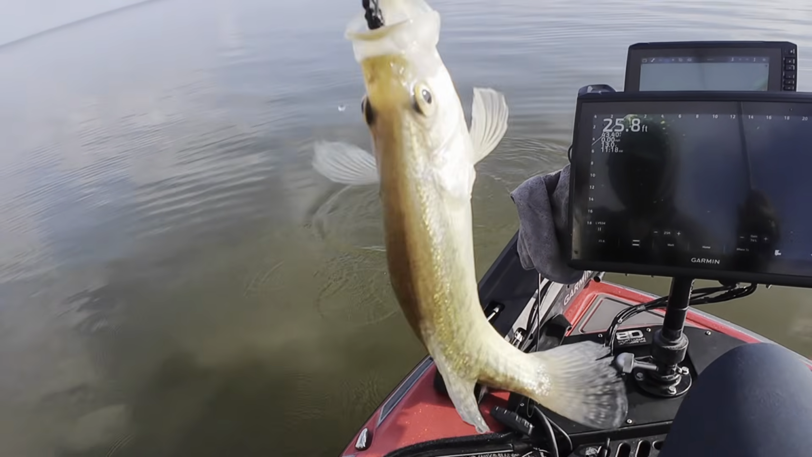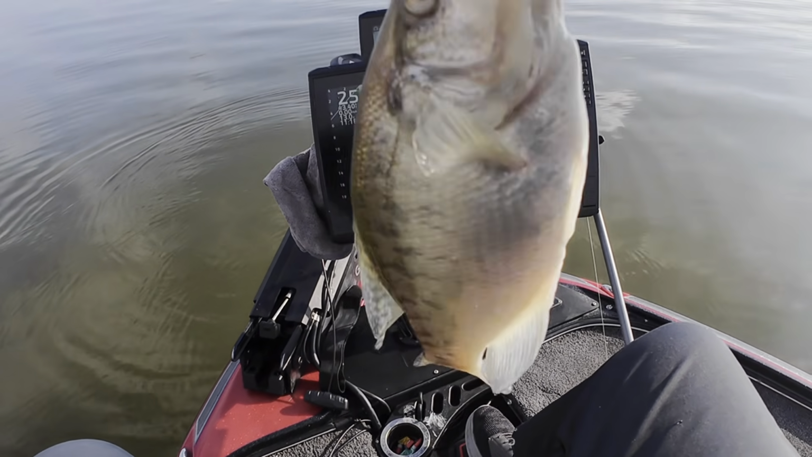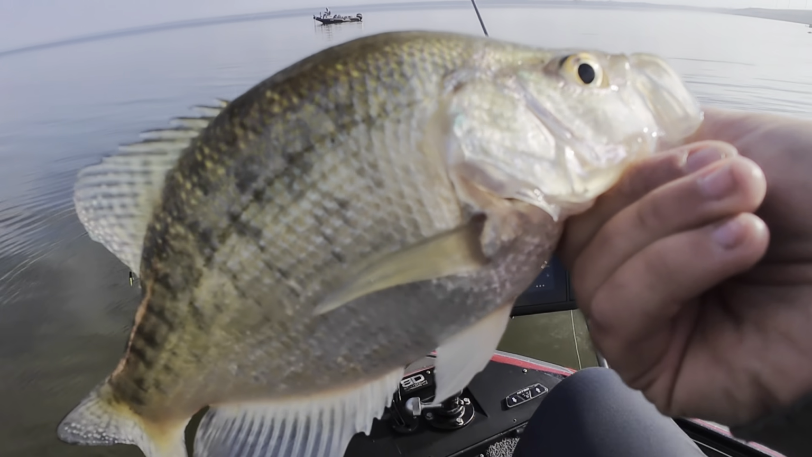He's not as big as he looked. I gotta get used to the 16-inch screen. It's only my third day with it. Makes everything look bigger than it is, but good eater.